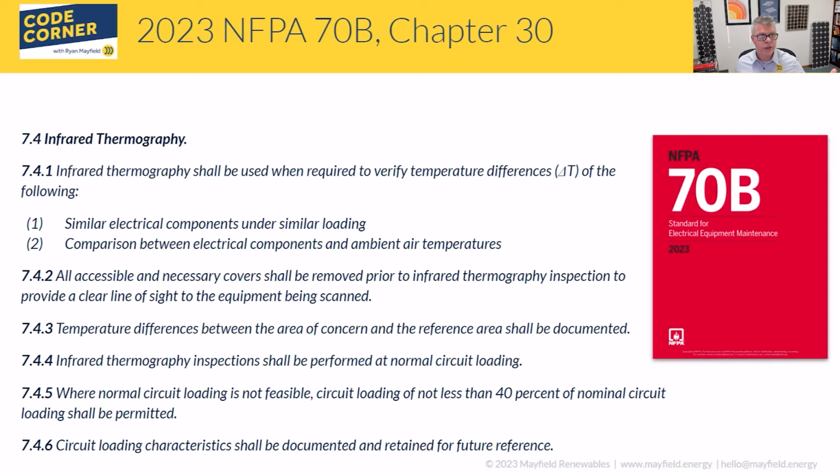But 7.4 continues on, and some of the big things are in 7.4.4, performed under normal circuit loading. So you want the array to be operating. It does say that 40% nominal circuit loading shall be permitted, and then noting or documenting the results.